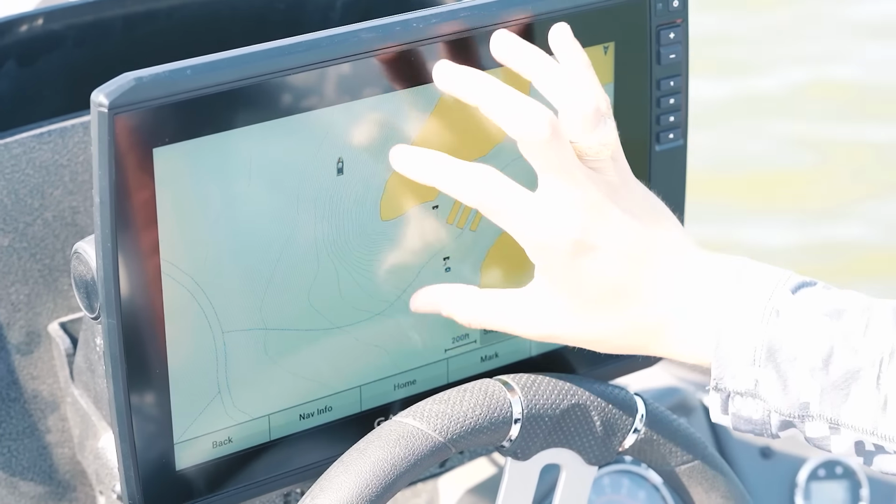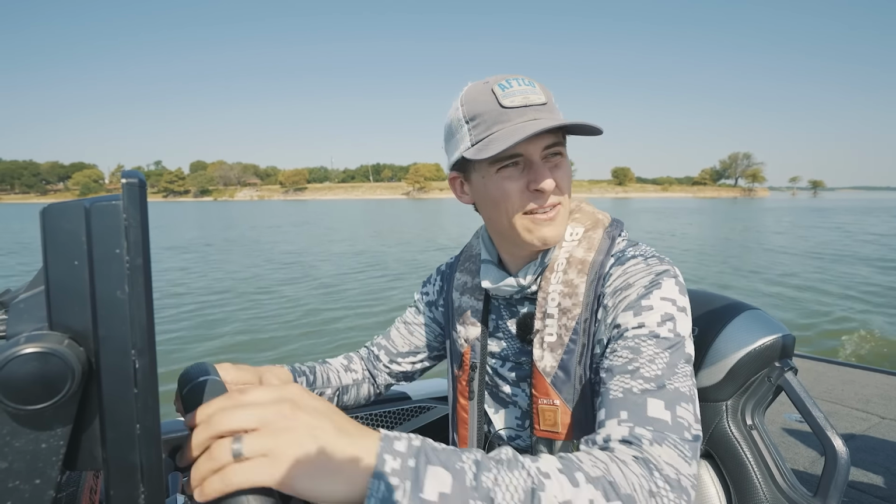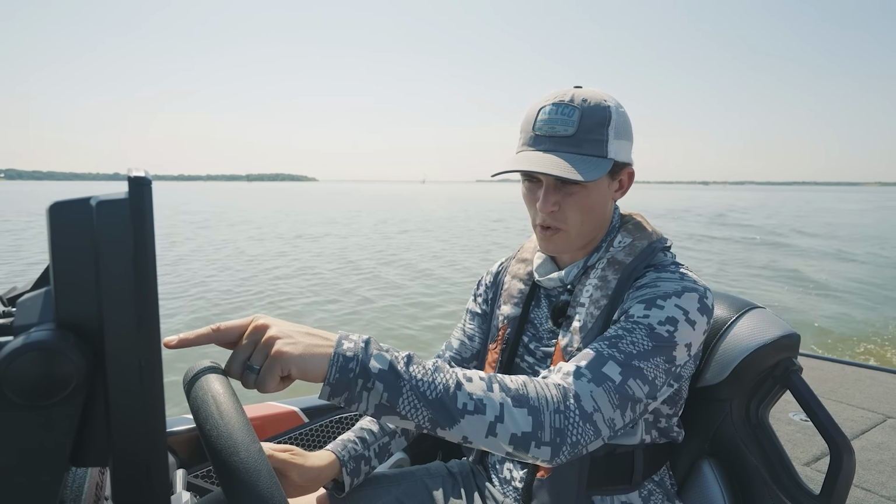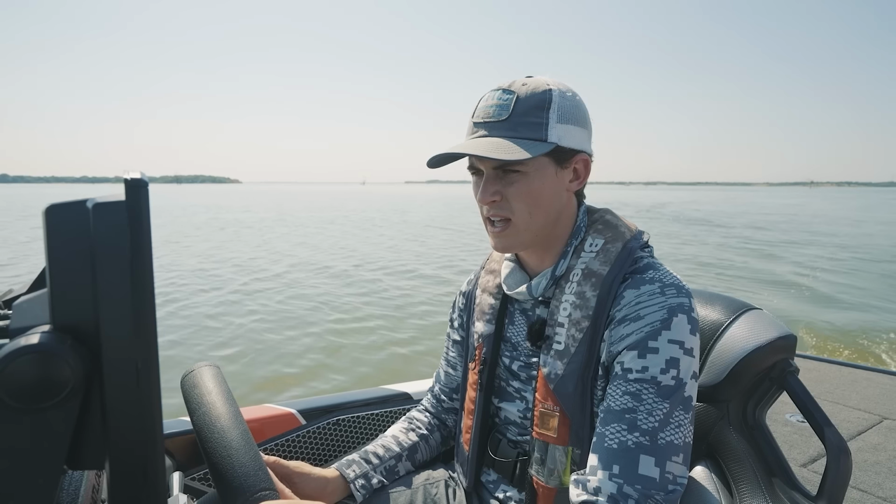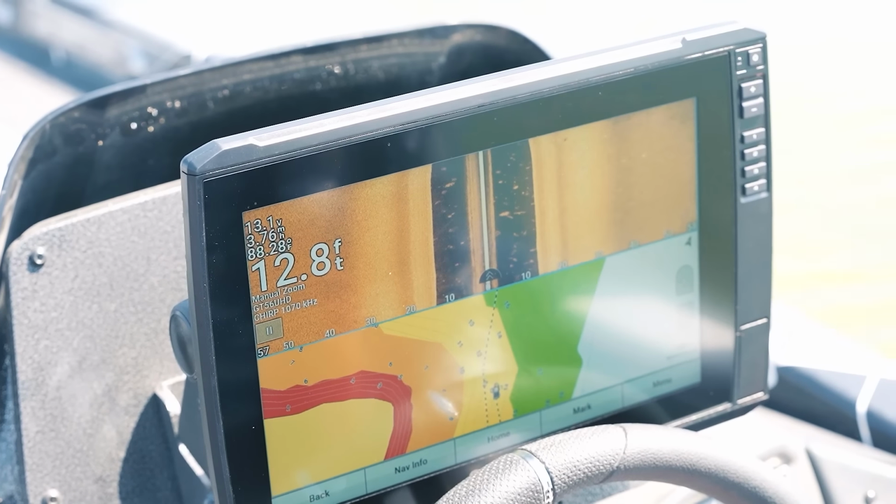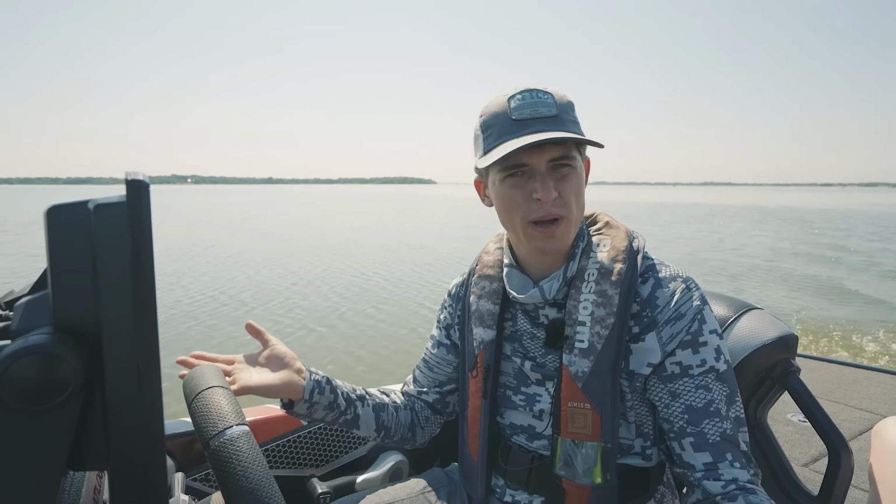And now if I look at my map right here, you can see the waypoint is right here. Because I'm unsure of what that even was, I'm gonna spin around and make sure that my boat runs right over that waypoint with a fish on it. I wanna know exactly what I was looking at. My boat is over it right now, and I really don't see much. So it's probably just some small fish.